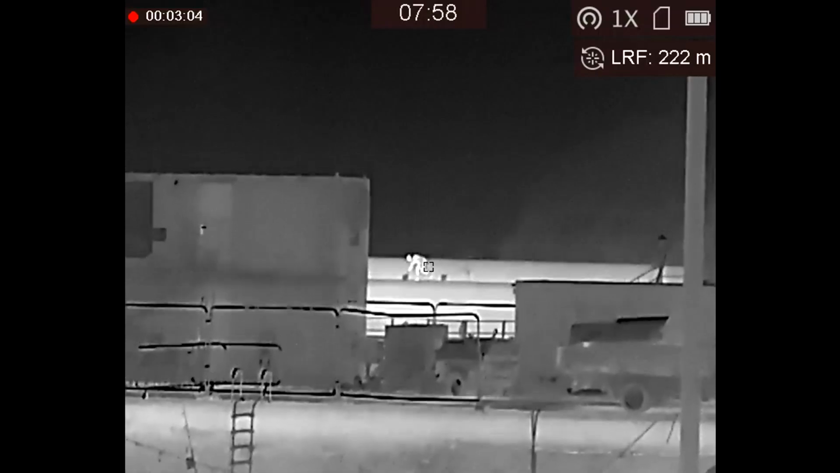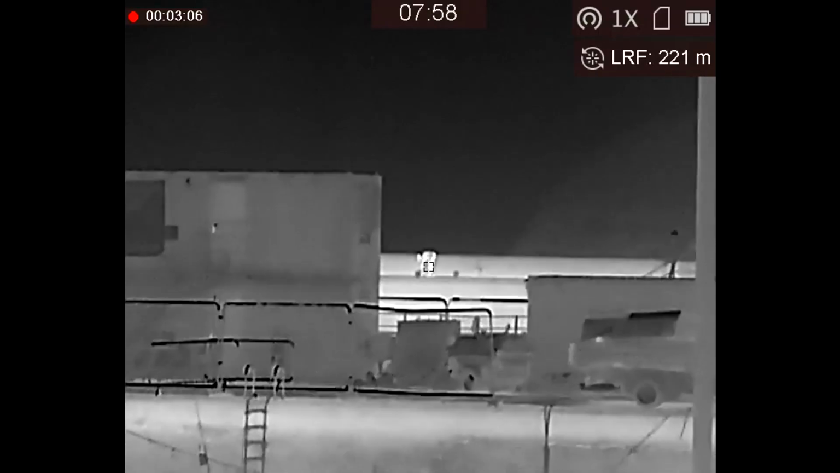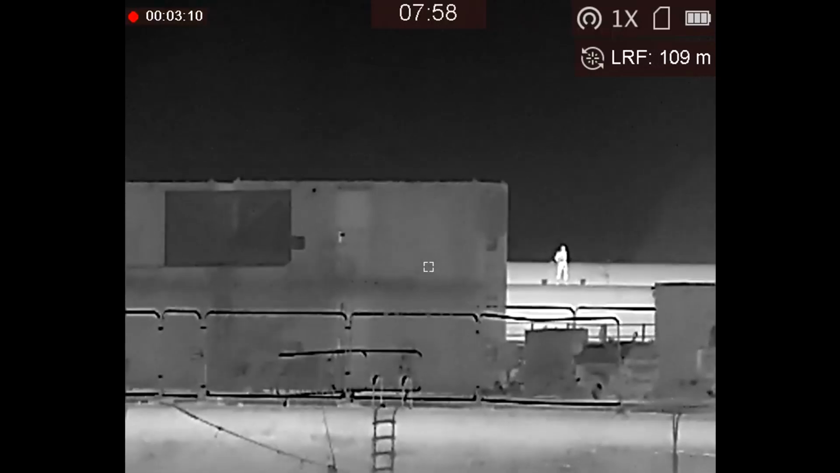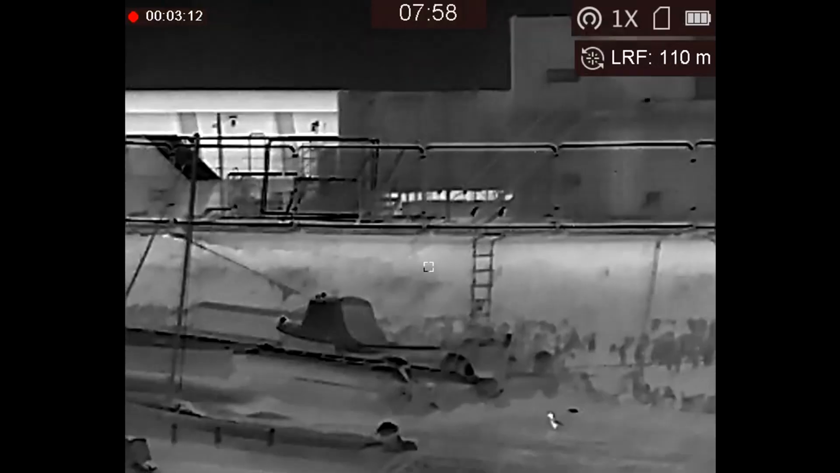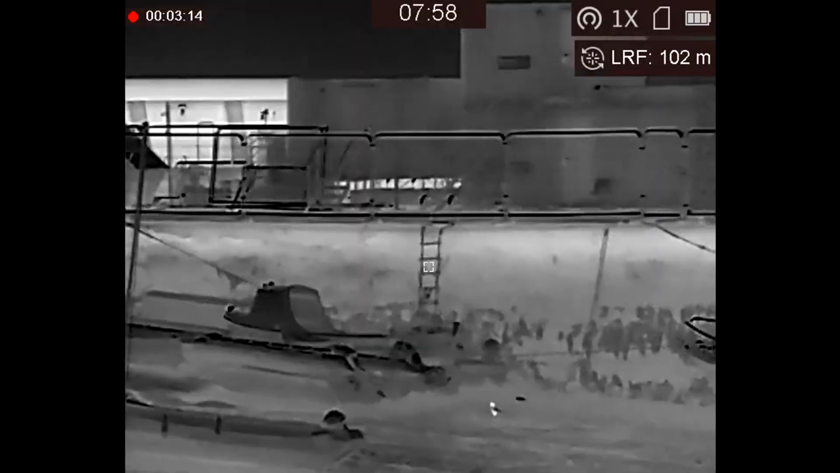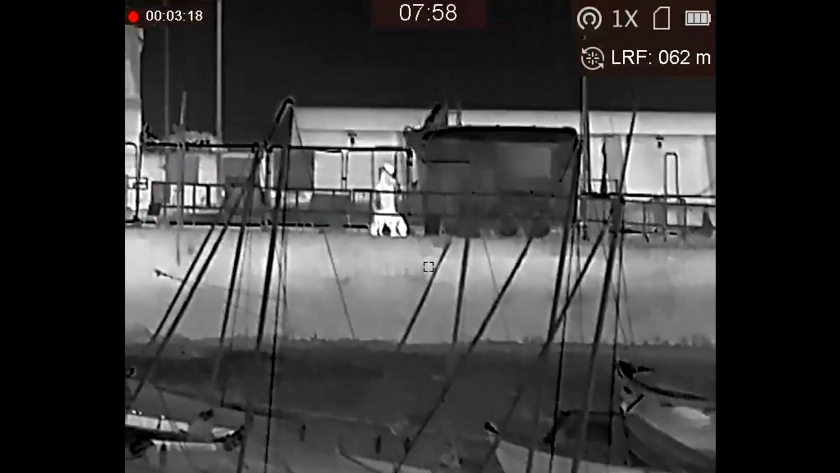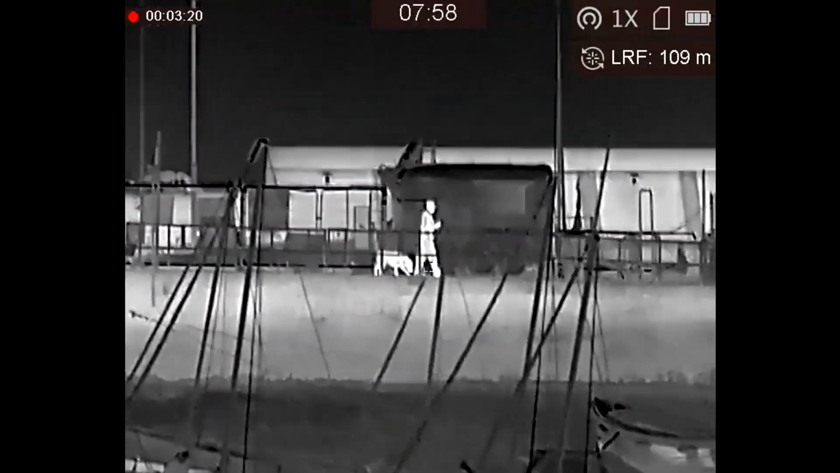Now I got a return from the mid-harbour wall, 109 meters, and now I get a return at 220 meters, 222, to the fisherman on the far harbour wall. So just as I was recording, the fog was literally lifting second by second, and I started getting a return, so 104, 40. I'm getting returns from all these objects now suddenly.